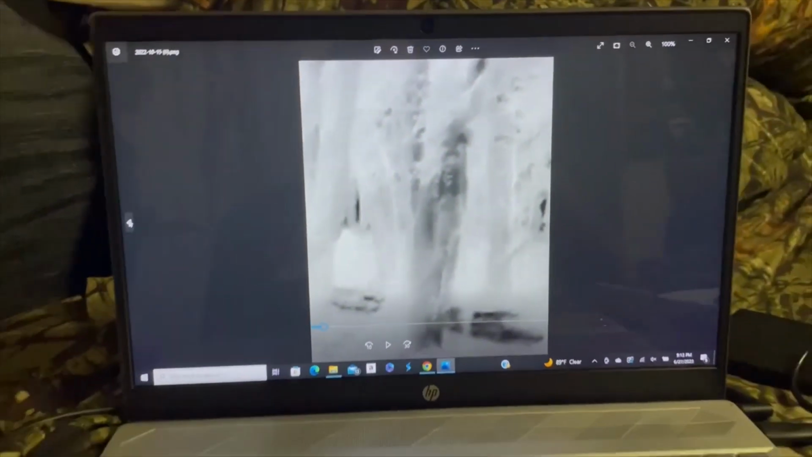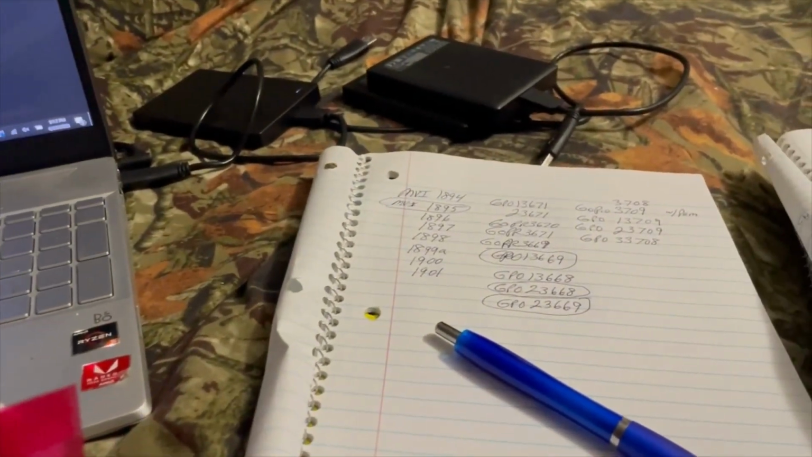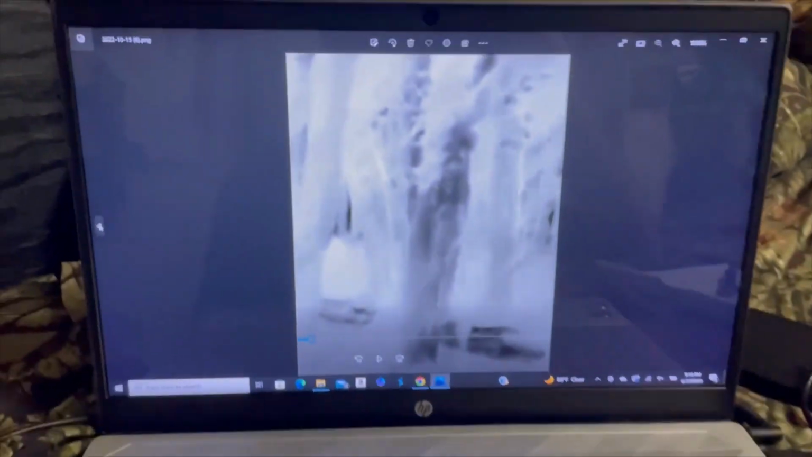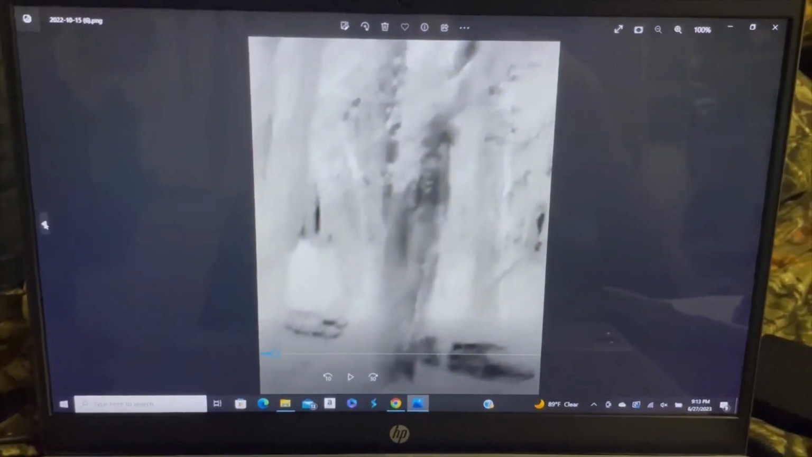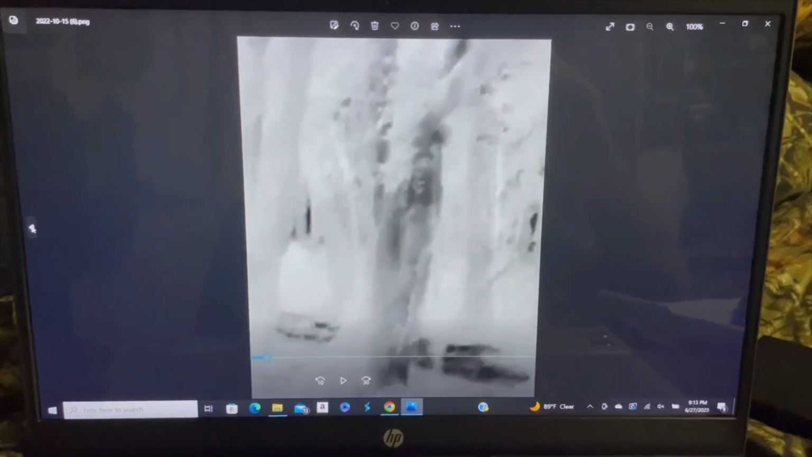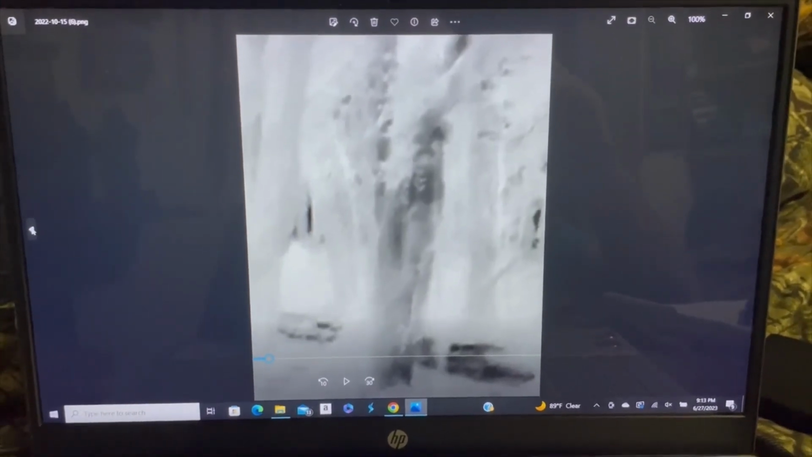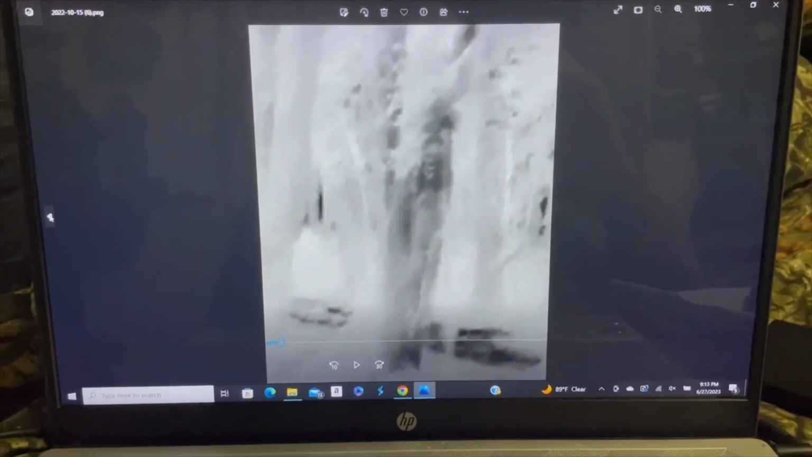So I'm going through my video footage here too. I've been going through and writing down all my video footage, so I'm going through it really good. I'm gonna go through this time frame when we were out, and then the next time we came in and went through the area too and refilmed. So I'm gonna go through it all real good.